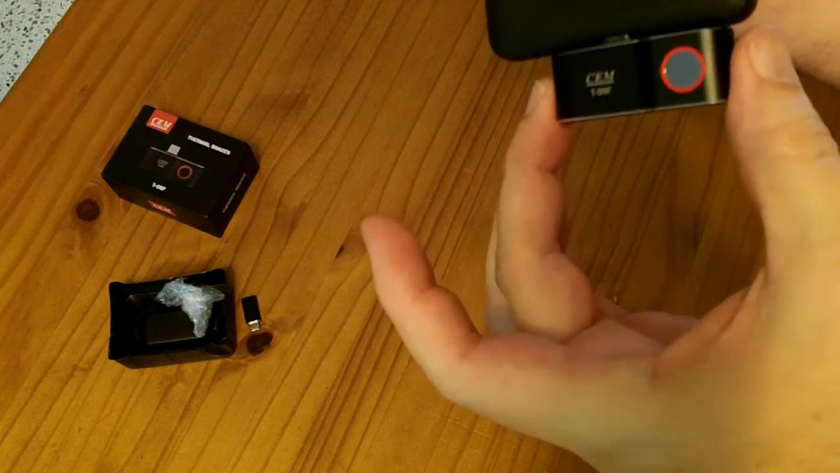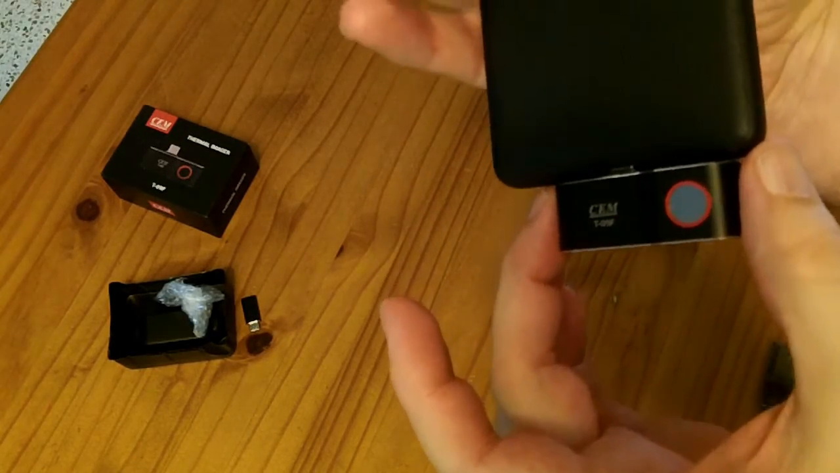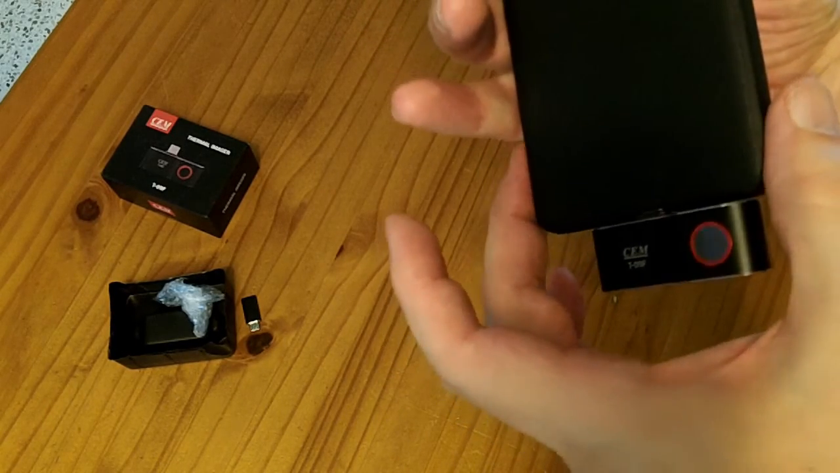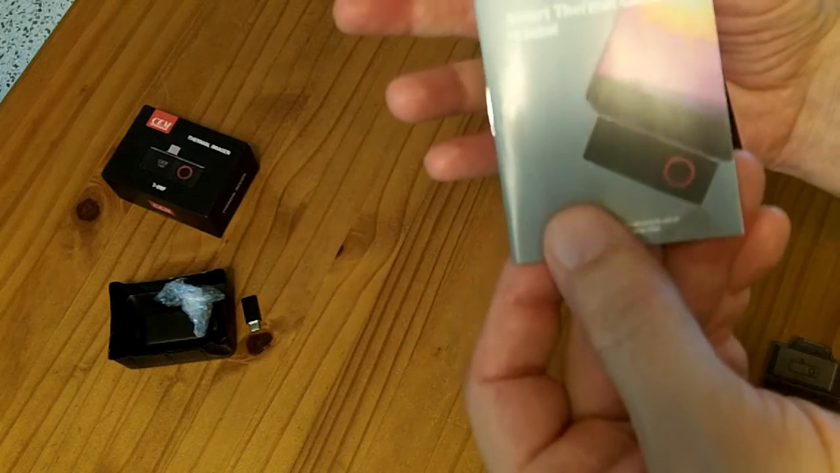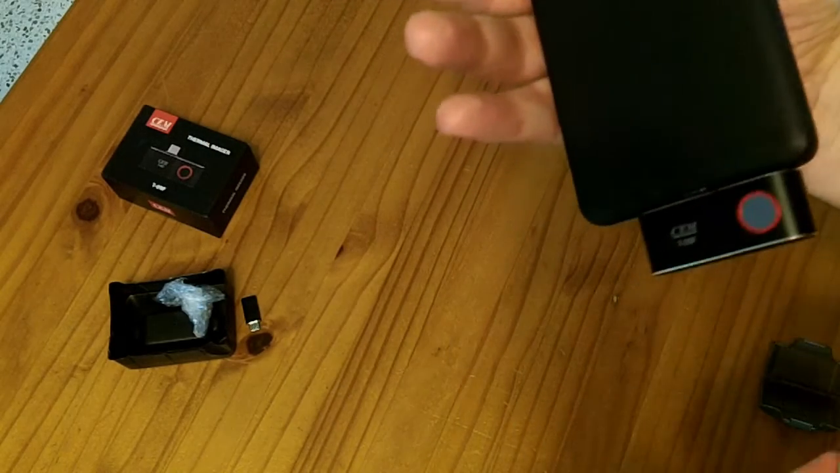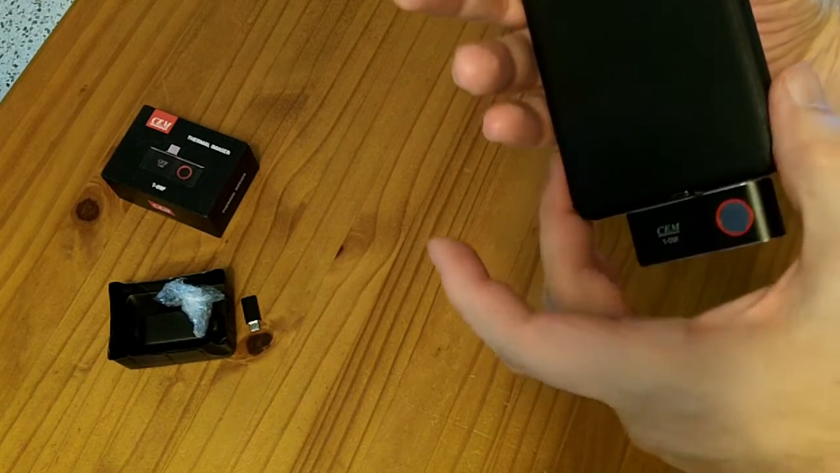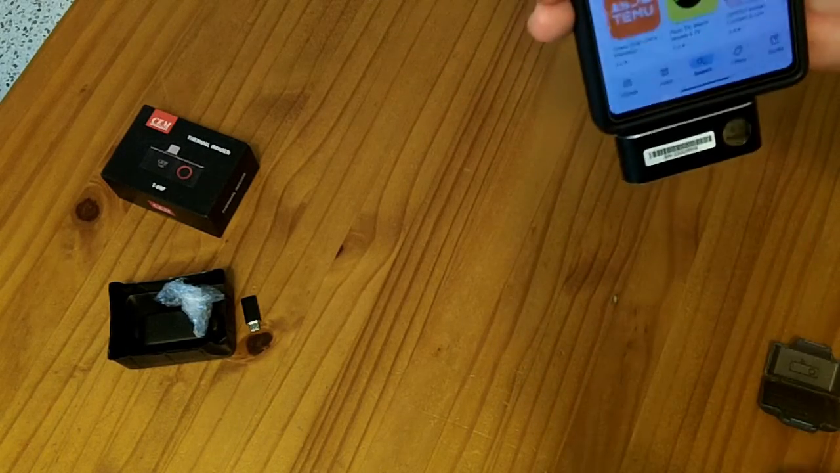Okay. So hardware-wise, this little hardware thing does what it says it's going to do. It's a thermal infrared camera. It's low resolution, 120 by 90 pixels, but you don't need super high resolution just to find hot spots and anything that's a problem because of thermal issues.